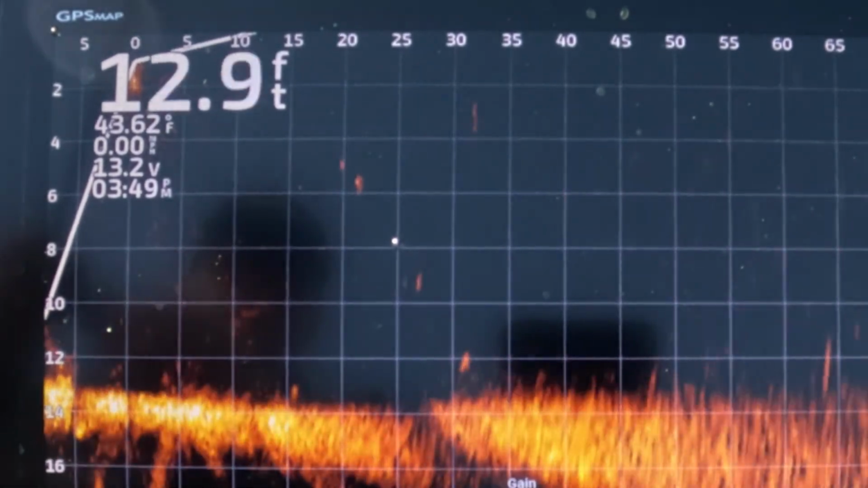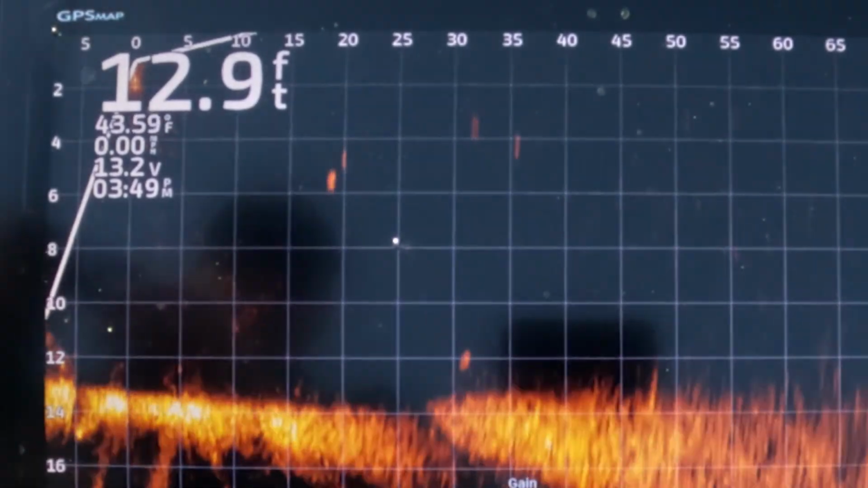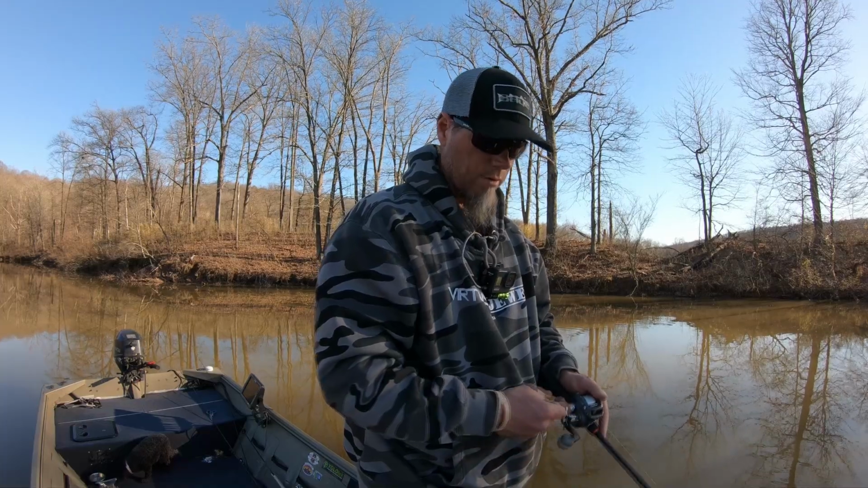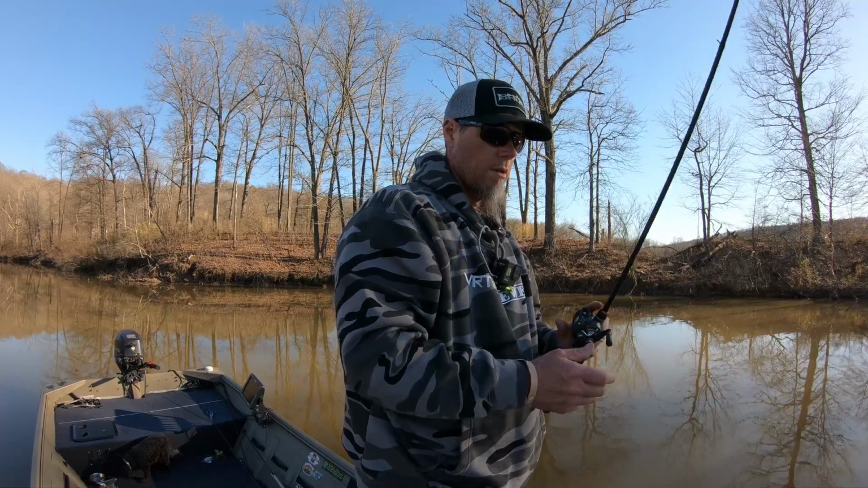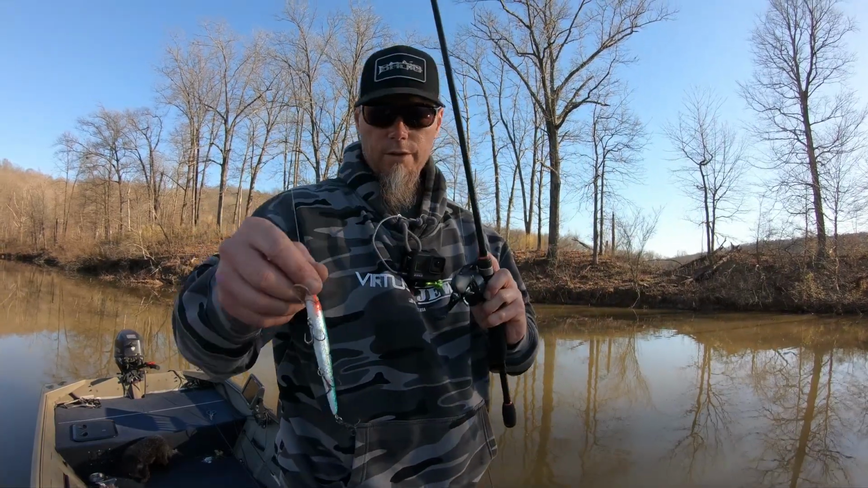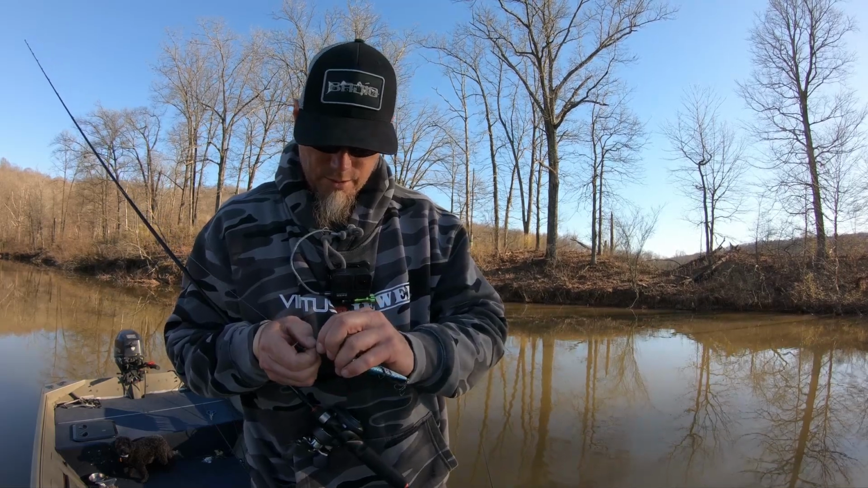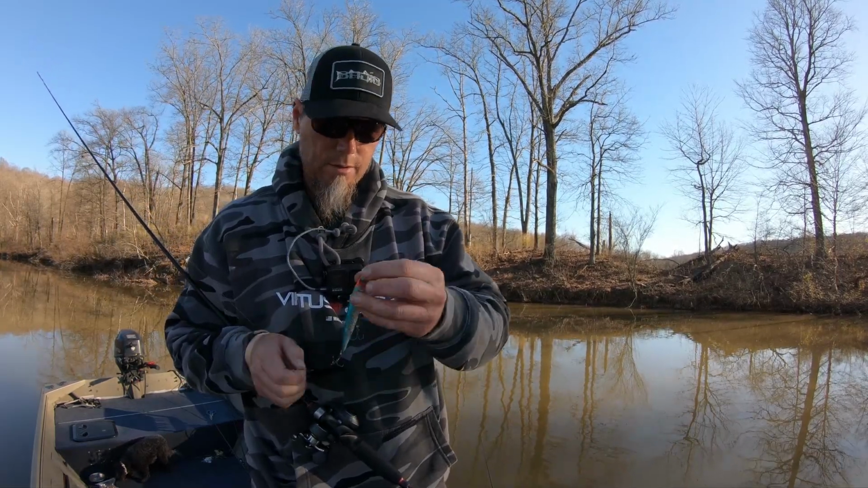So it really wants to rise up. I got a good return. This thing really shows up on the LiveScope. So 6-footer on mono, the Smithwick Rogue. It's a good one. Not that many people fish it anymore. It is still a good fish catcher. The colder the water, typically the better this sucker works.